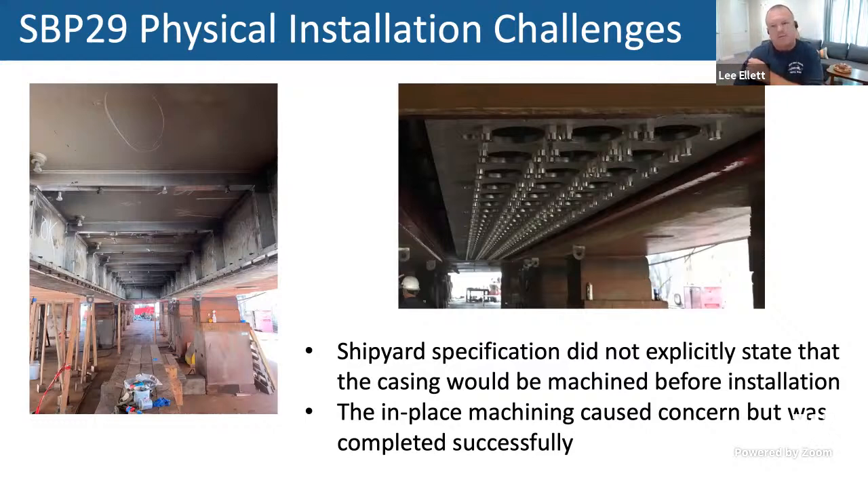So in the future, be more explicit, and if there are sequences that you can include in that specification, include them, because it all worked out. It all worked out well, but it was a bit nerve-wracking when the timeline was not exactly what we thought it was going to be.